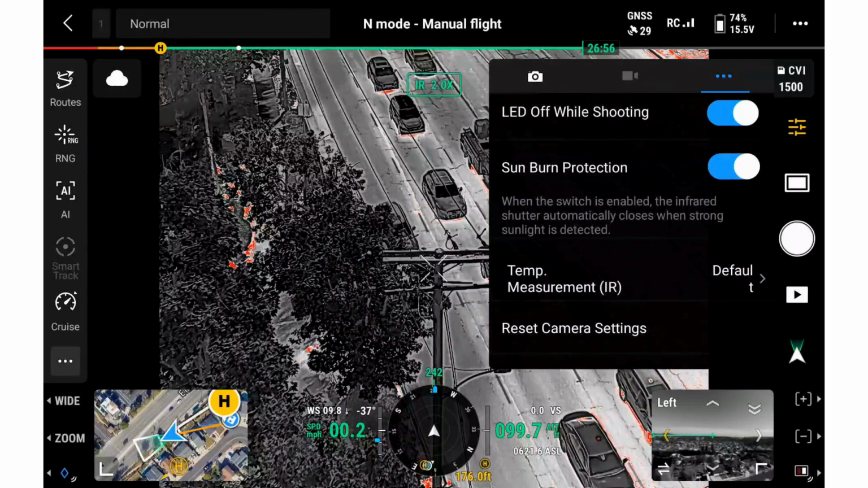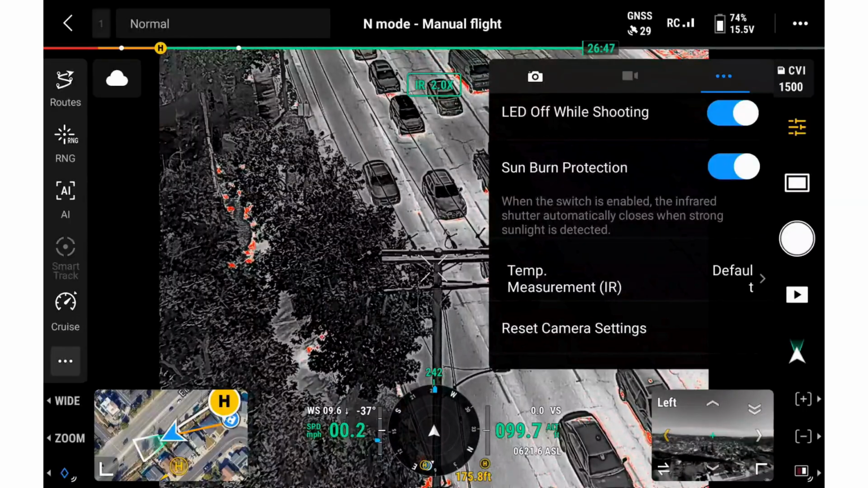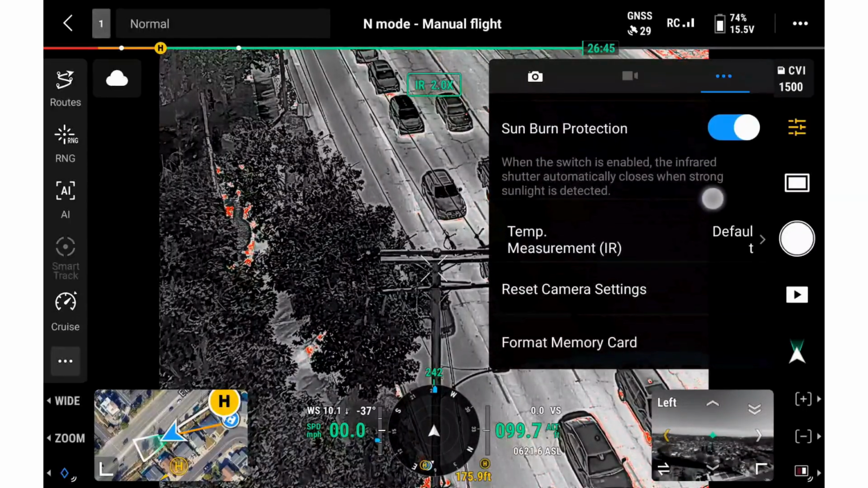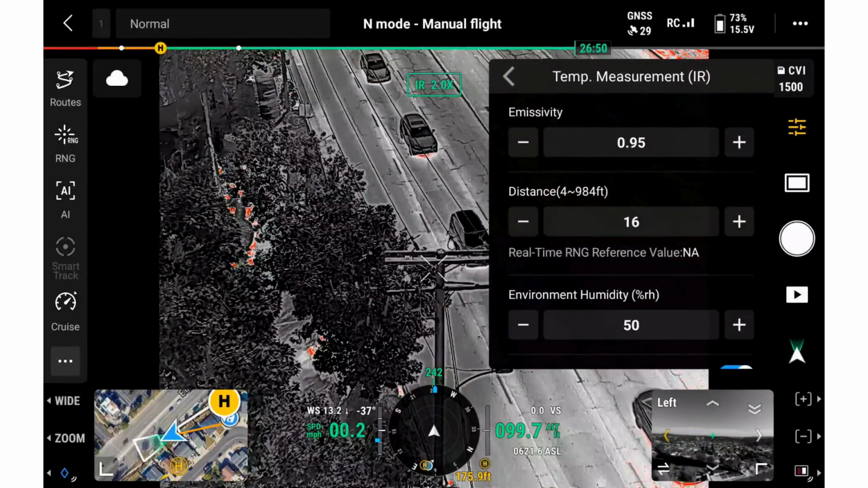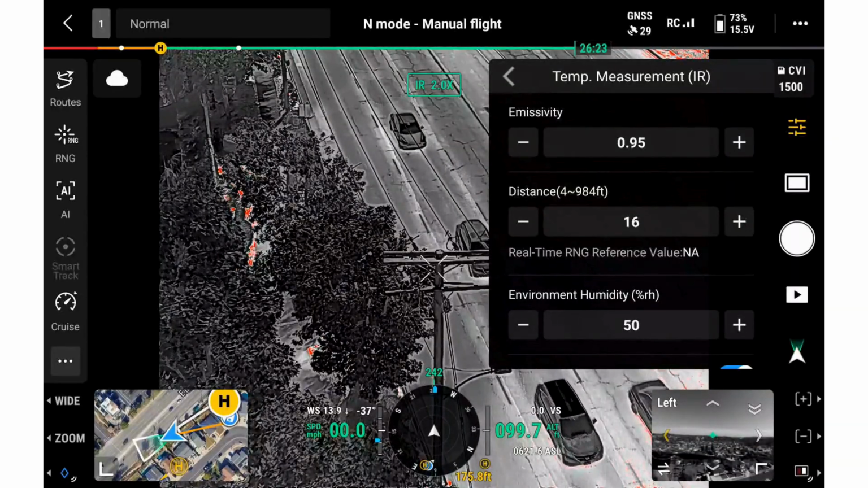Sunburn protection is basically a safeguard for the thermal camera. If the sensor is exposed to something extremely intense like direct sunlight, this helps protect the thermal sensor from overexposure or potential damage.